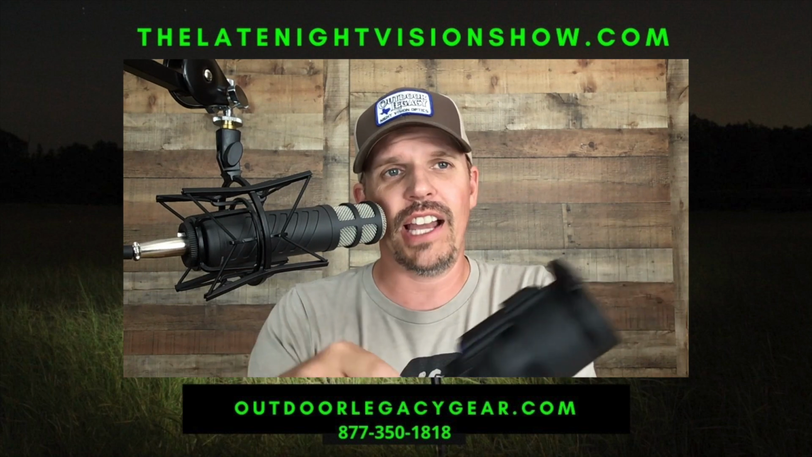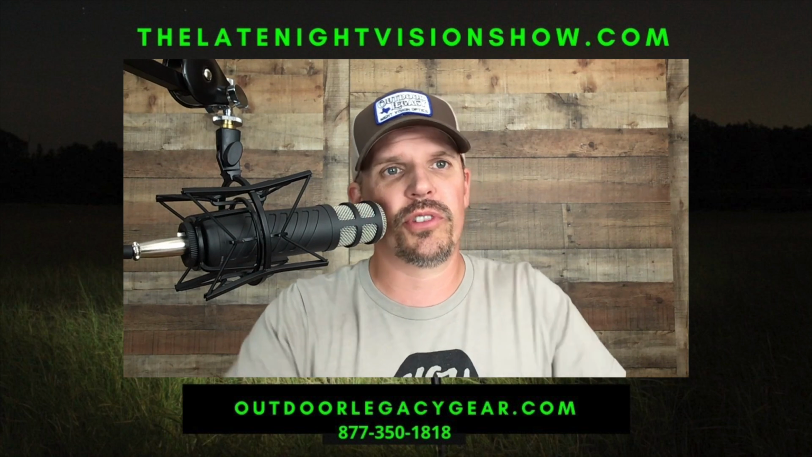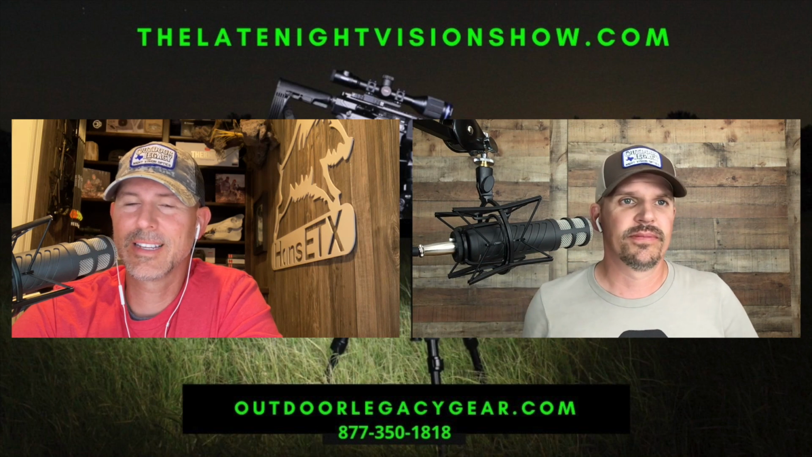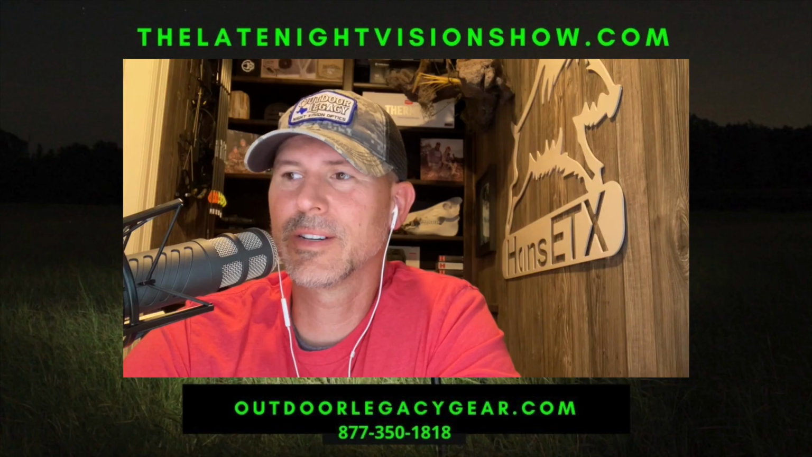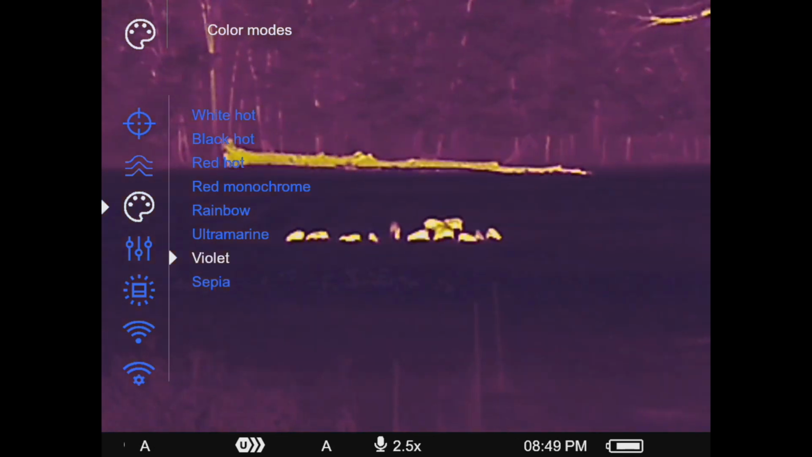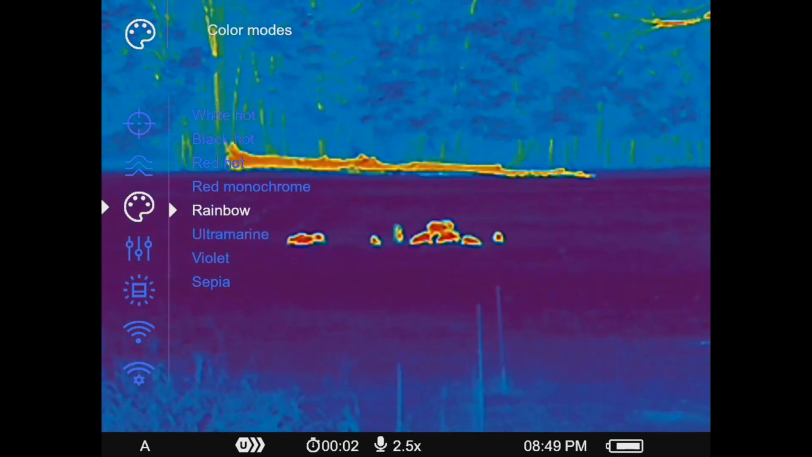But functionality, it's good. I mean, with those controls on the back, and that little, I don't know what you call that little control dial, I like it. The attention to detail and ingenuity in the design, you can tell, seems like a very high-end European made optic. Just really, really smart design on it.